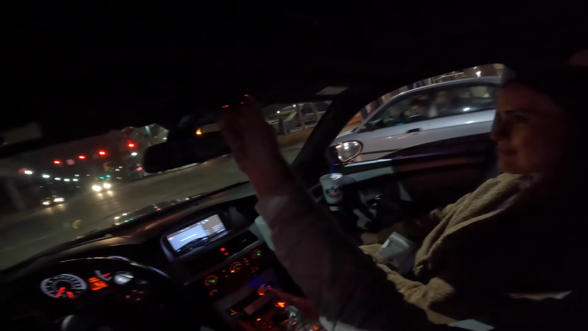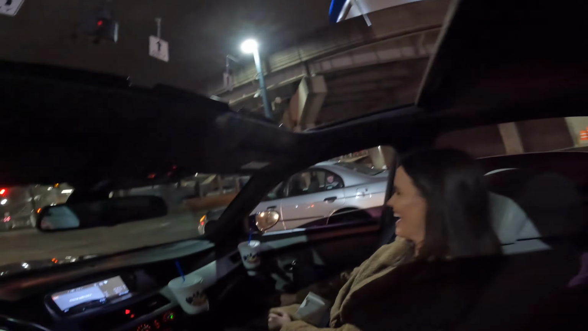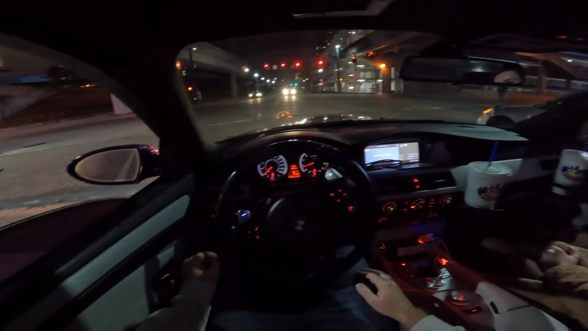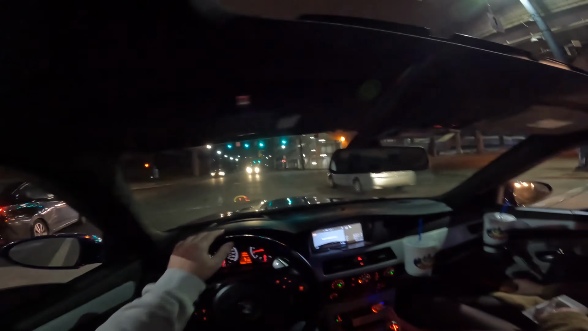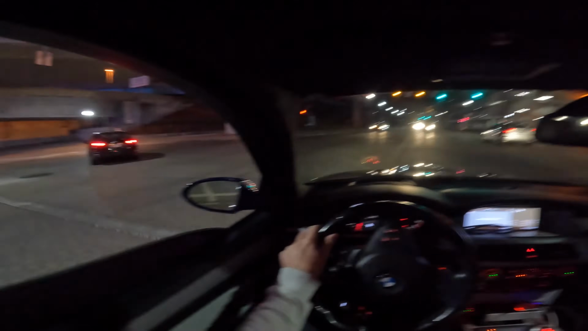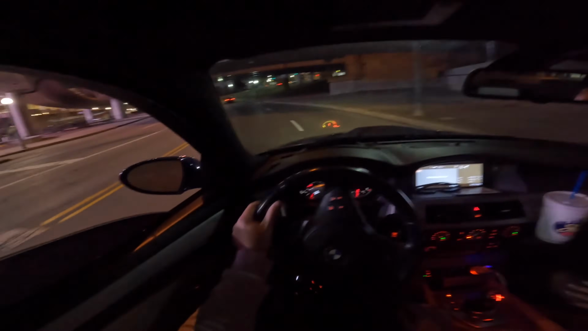Oh, I forgot to open the sunroof. He's looking at my head. He's like, "What's on your head?" I can't imagine how goofy I look right now. All right, let this guy go first. Forget a slick top. You do this, you hear more exhaust coming in the cabin. Sunroof is what you want.